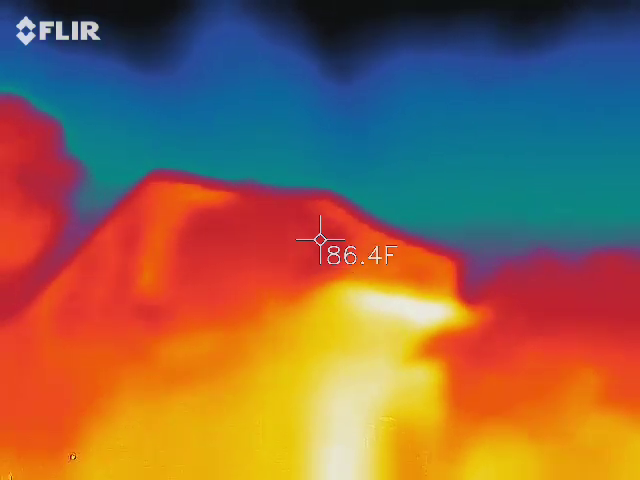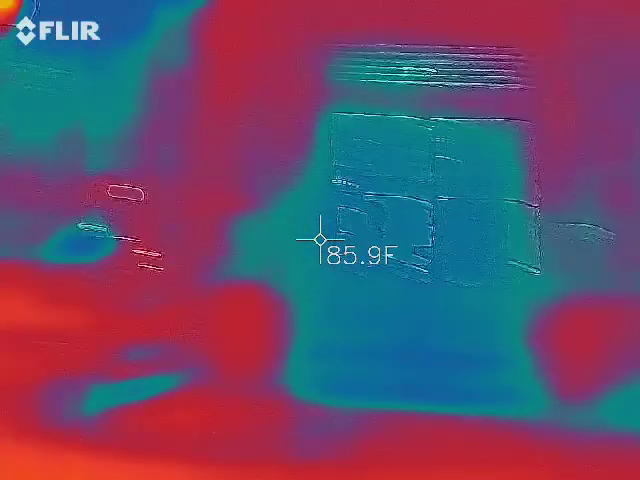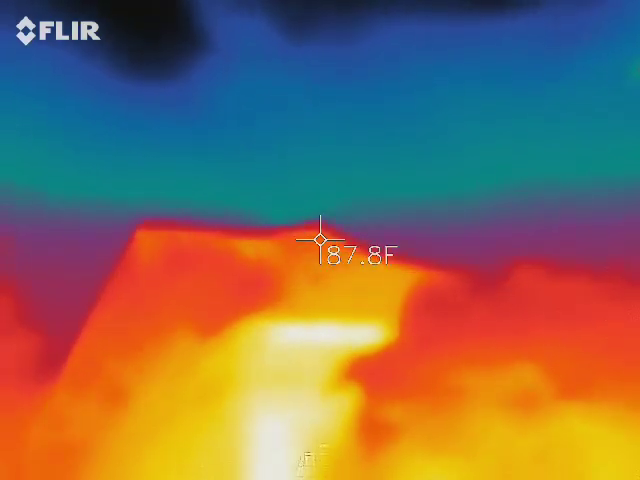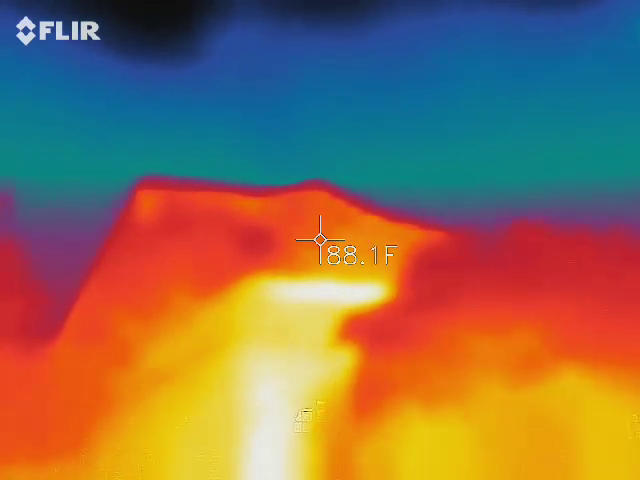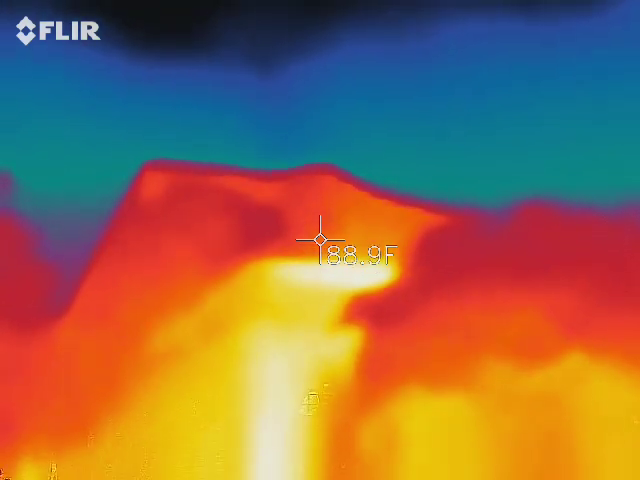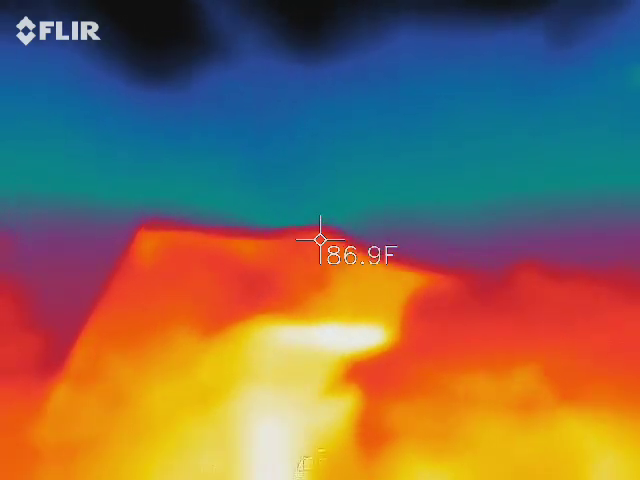Maybe from this angle. The very front of that building will sometimes give me a 30-degree difference from the very top to 5 feet below. There's a different kind of stone in the front. So you got what, 77 to what? It's actually higher, about 8 degrees higher below it, yeah. Okay, so that makes sense to me, because it's going to have a little bit of a breeze that's a little higher than the other buildings around.